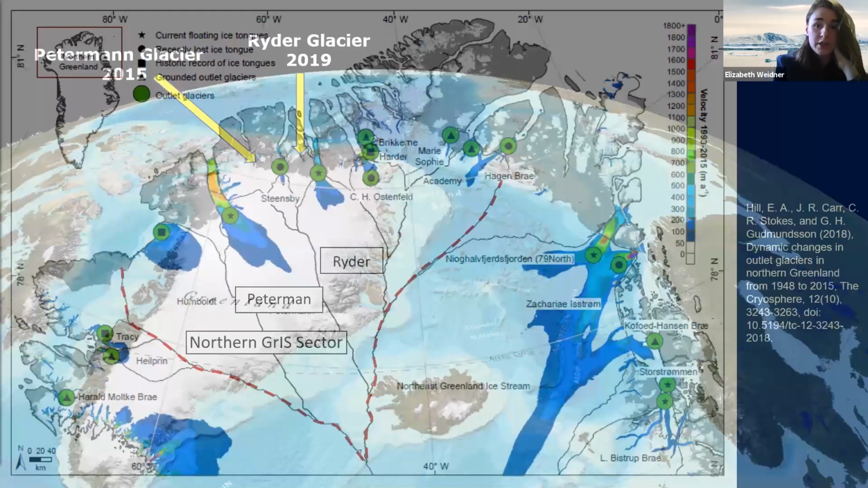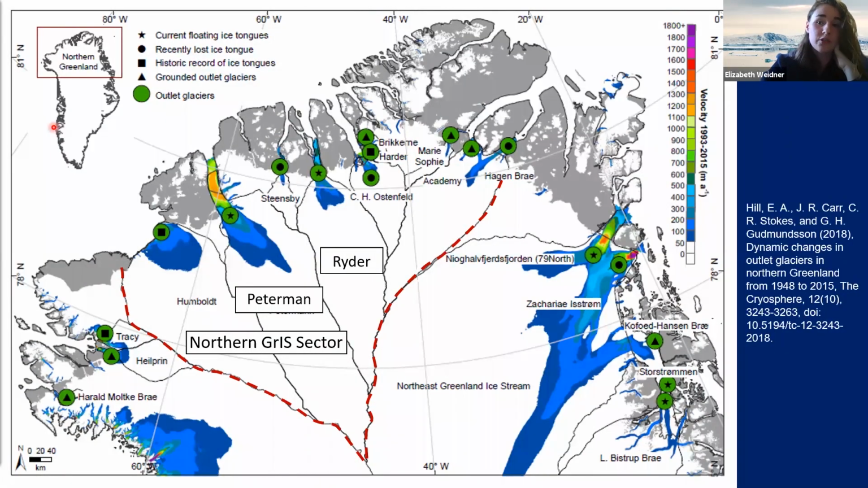Now, Greenland used to have more floating ice shelves. The green dot in this image, so this is Northern Greenland, and each of these green dots indicate an outlet glacier. The shapes indicate the type of glacier. So the stars are those glaciers that have floating ice tongues, and we can see Petermann and Ryder have floating ice tongues.